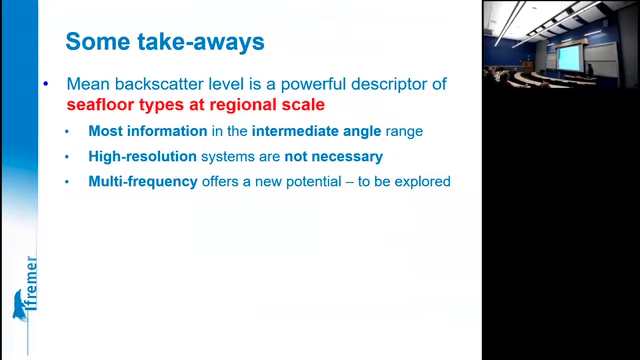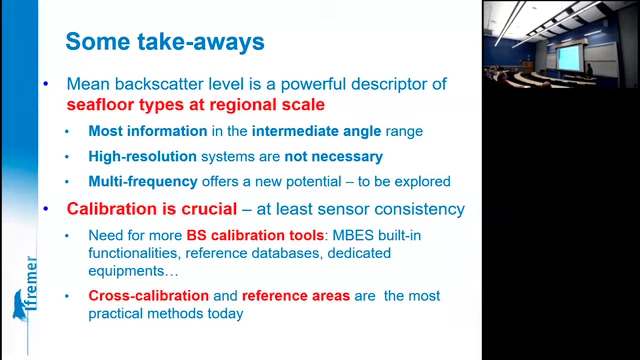General things: the mean backscatter, a powerful descriptor at the regional scale. I think you are convinced of it. Okay, high resolution systems are not necessary. That's obvious because of the scale. Multi-frequency could offer a new potential. Well, we are still in the process, and we are not alone actually. So some of you guys are also in the field. This may be really a new direction to investigate.